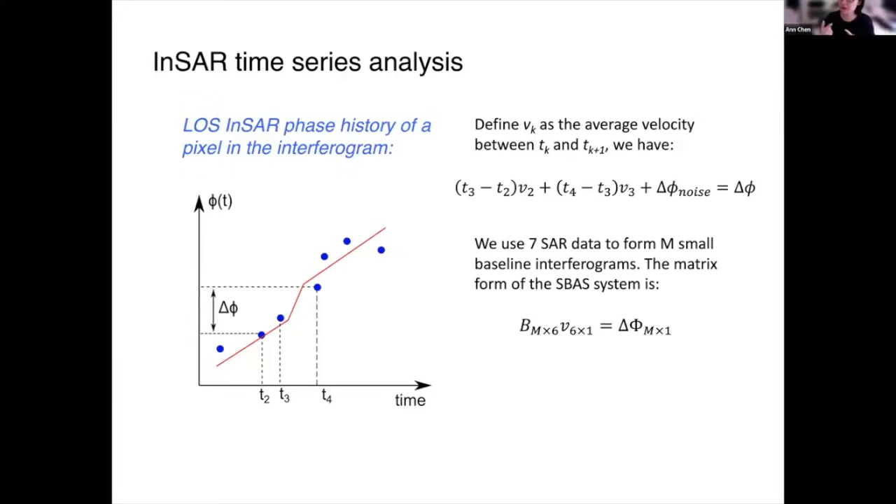So for each interferogram at this pixel, you have one equation like the one we see here. So in total, we are going to have M equations. Usually, we are going to have more than 6 interferograms, right? Because there are so many possibilities. We have M equations and 6 unknowns, and we can solve for these unknowns using least squares or any other optimization approach. And here, instead of writing them as a set of equations, we write it in a compact matrix form. So this B matrix contains all those time information. This delta phi is our data vector. And this V is what we can solve through least squares inversion.